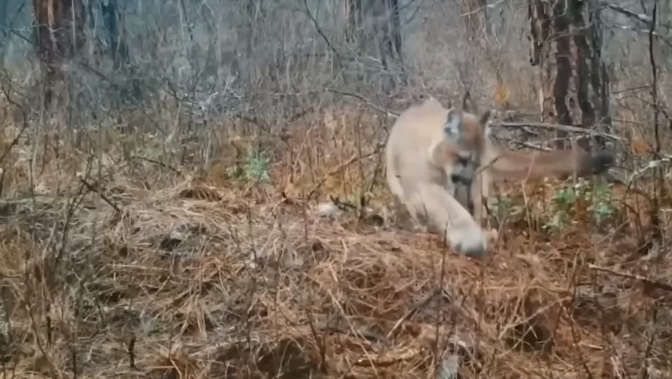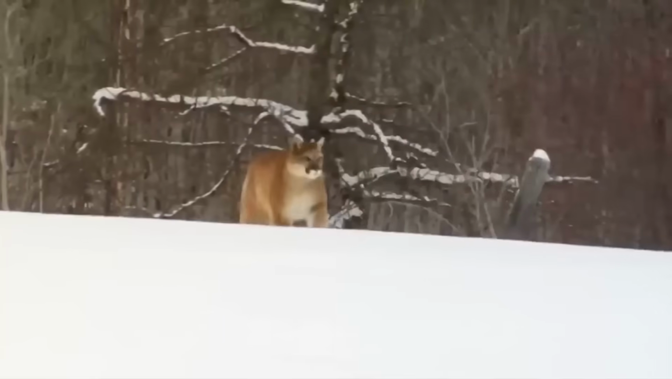A sneaky killer. How fast is a mountain lion, and how sneaky is it? If you find yourself wondering such questions, then we're here to give you answers.